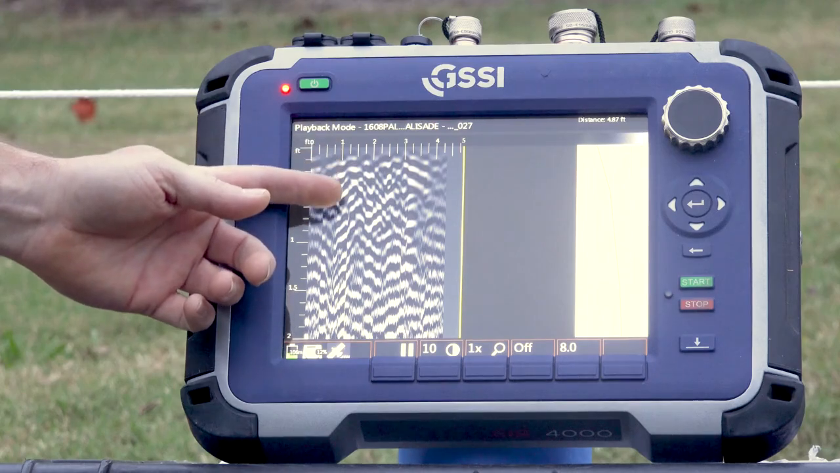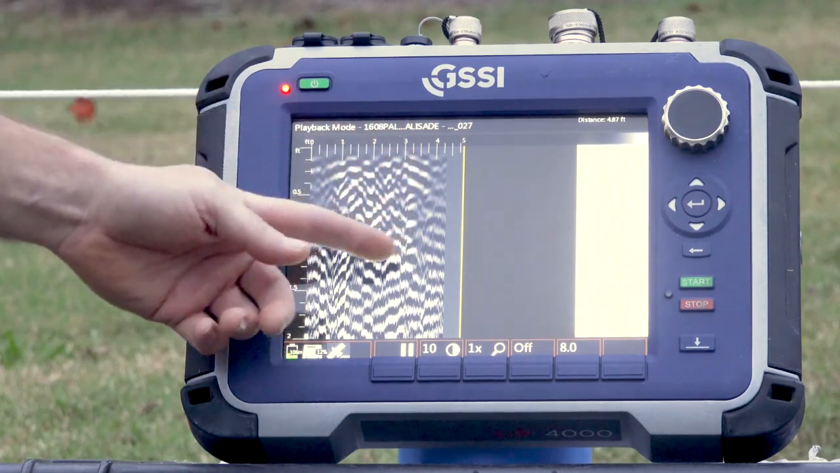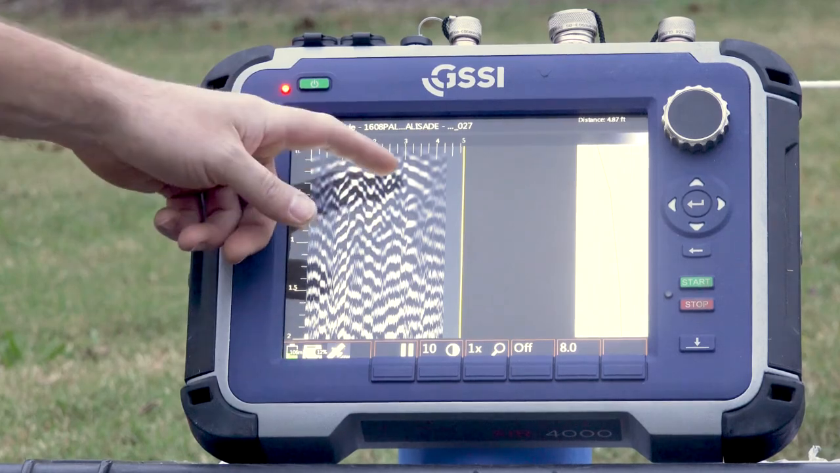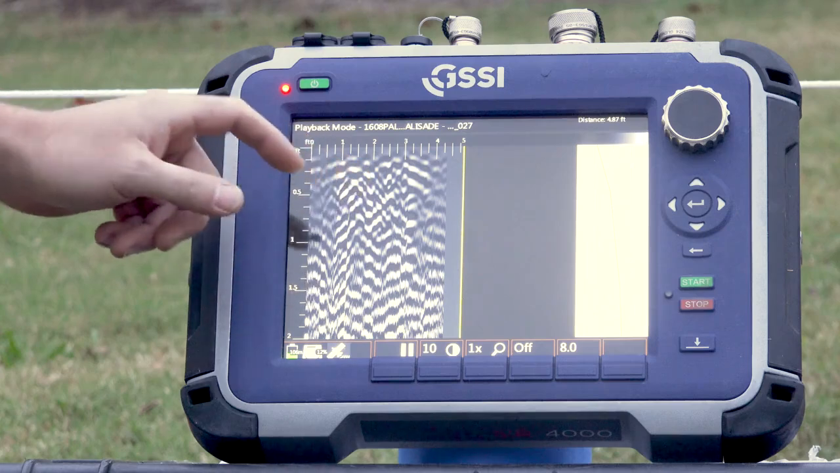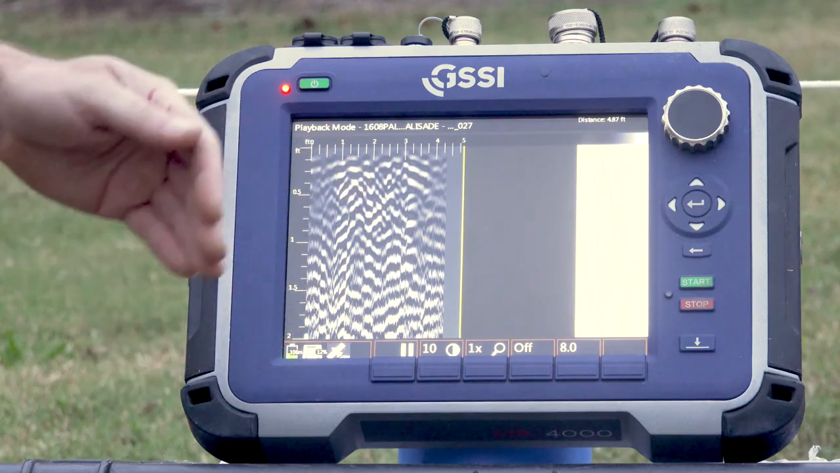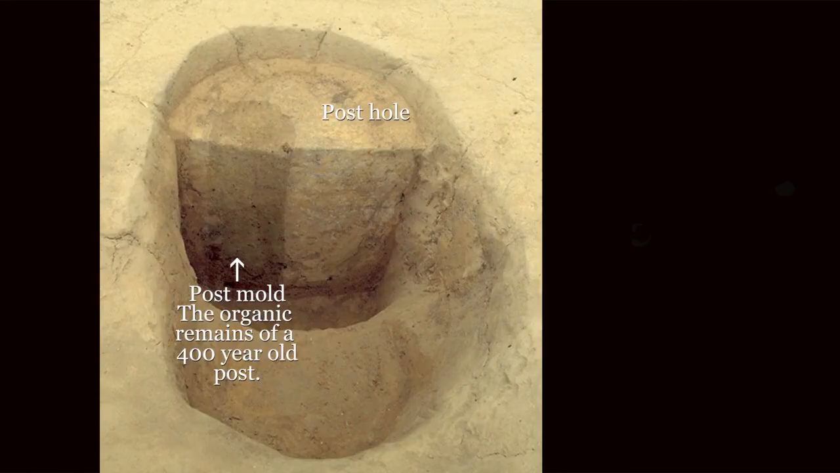We have the sides of the trench here and here, and then inside we have a lot of other layers. We have a lot of these hyperbolic targets that suggest there may be some targets in there, like rocks. Perhaps we've gone over the decayed remnants of one of the original posts that was part of the construction of the Palisade.